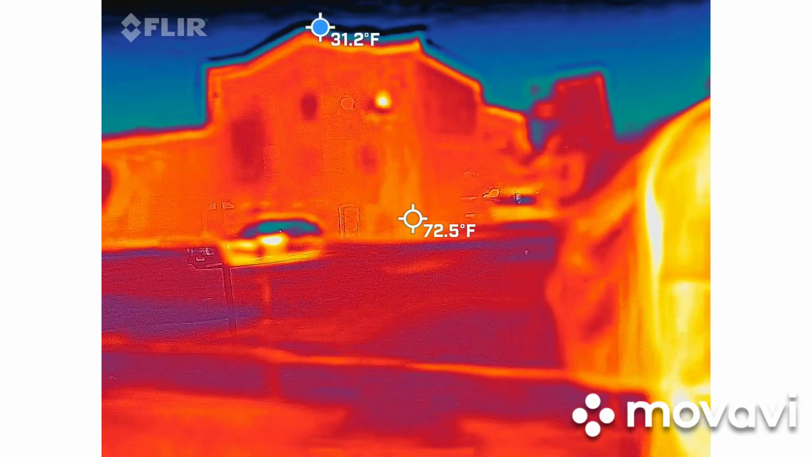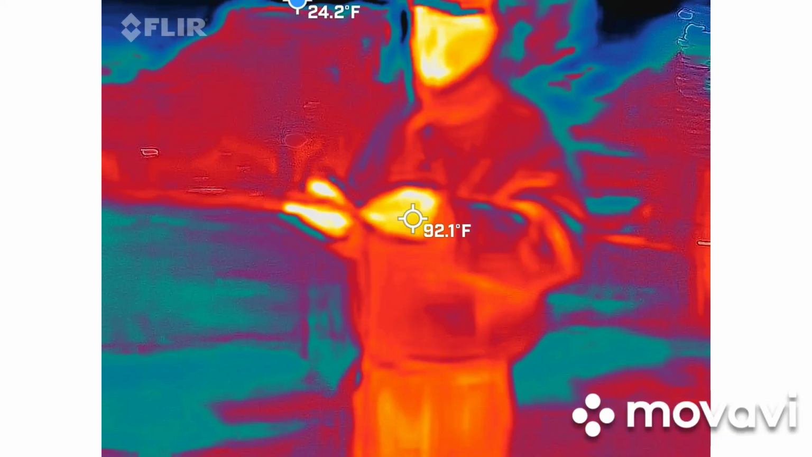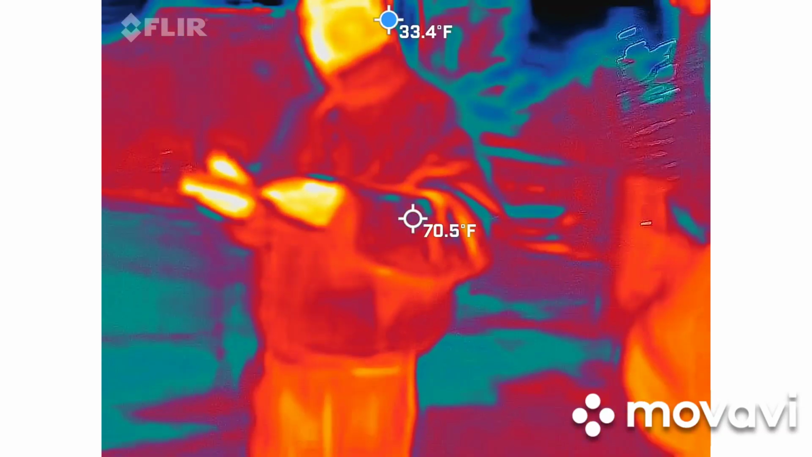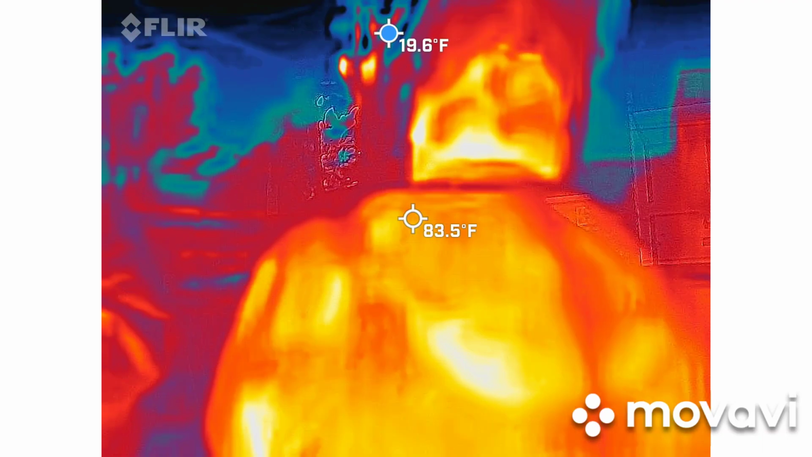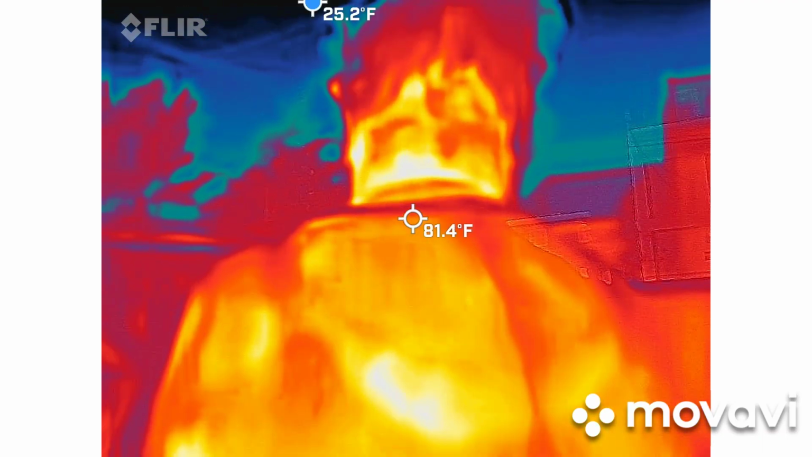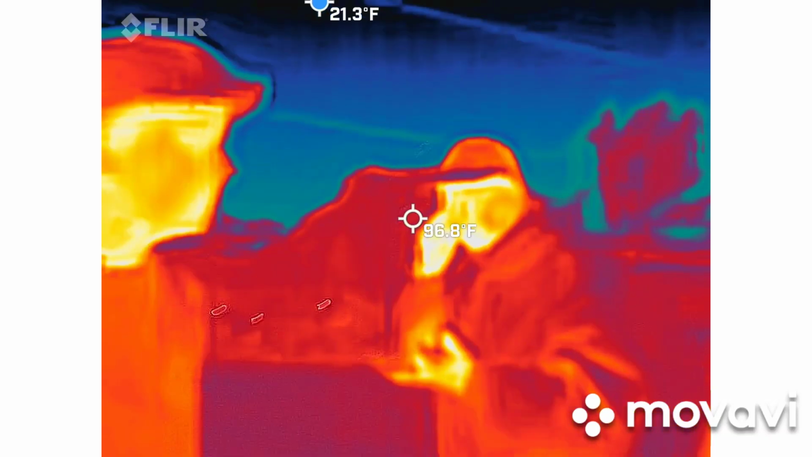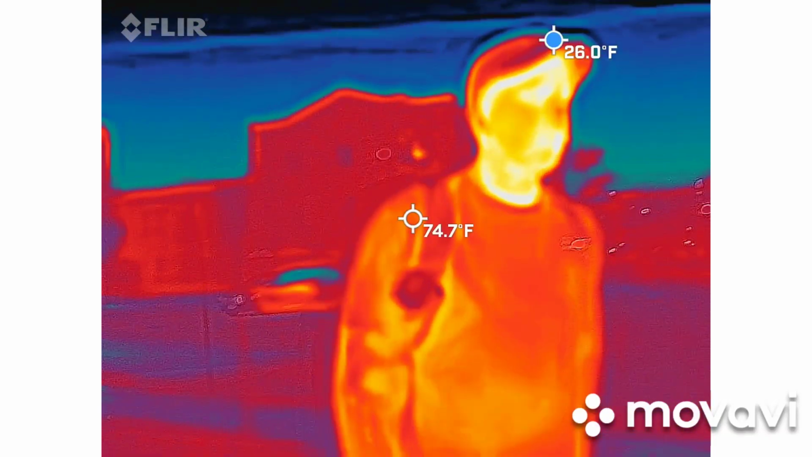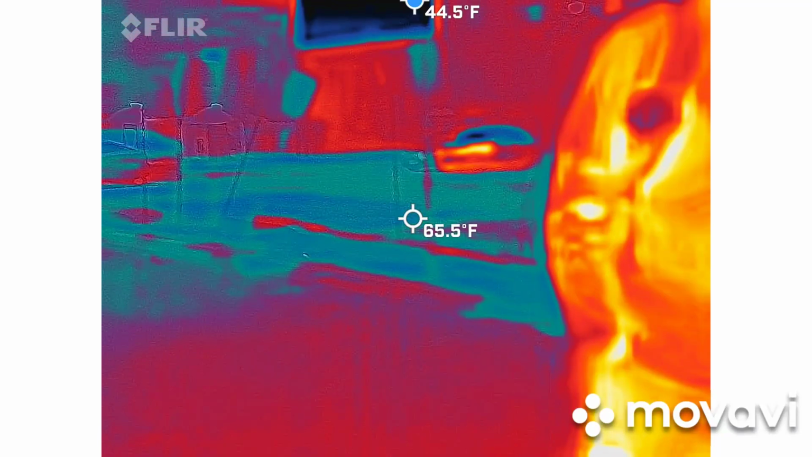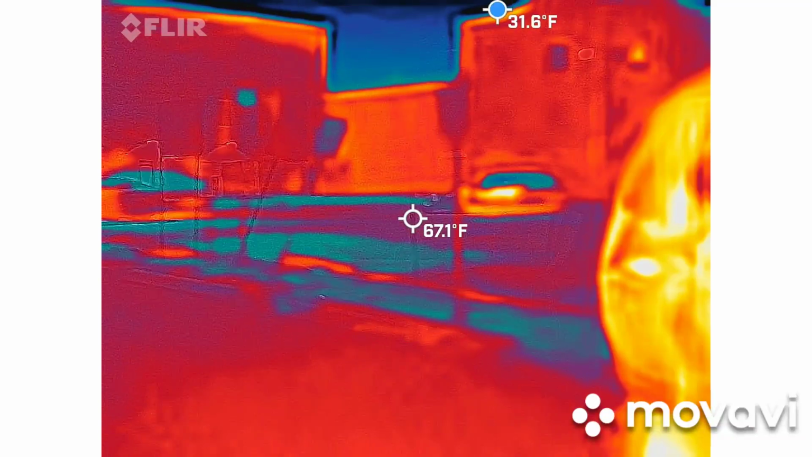Eliza, why don't you tell us where we are? Yes, Eliza, tell us where we're at. Eliza, there's an antenna on this device that I'm holding. Can you touch that antenna for me? It's a metal stick. There's a metal stick on the device I'm holding right here. Can you touch that stick?